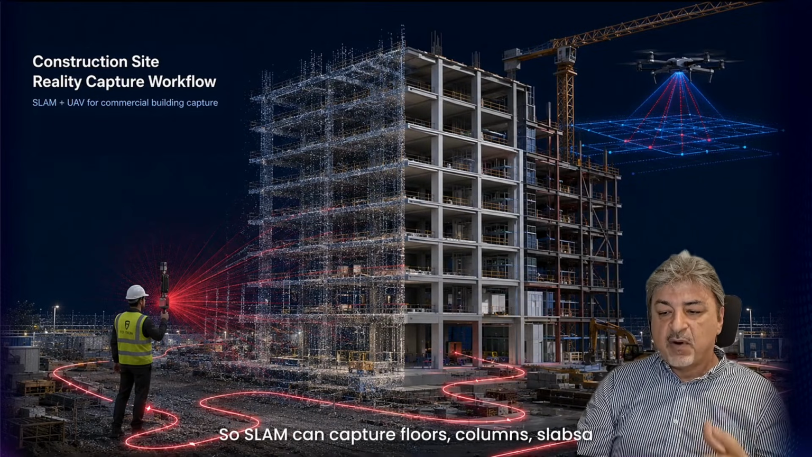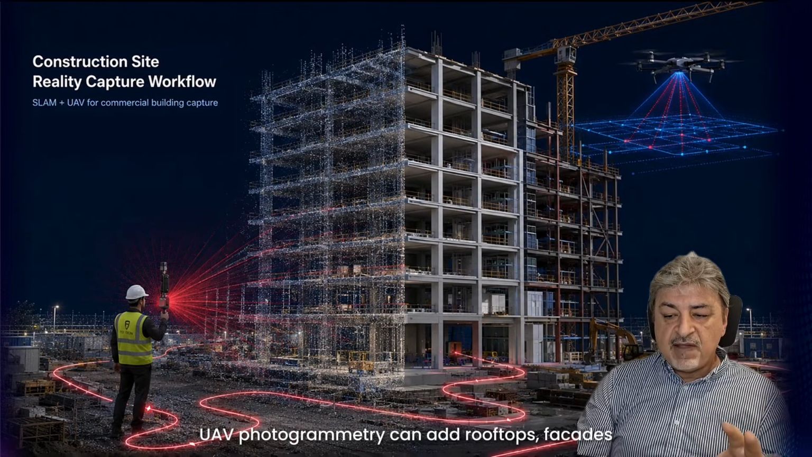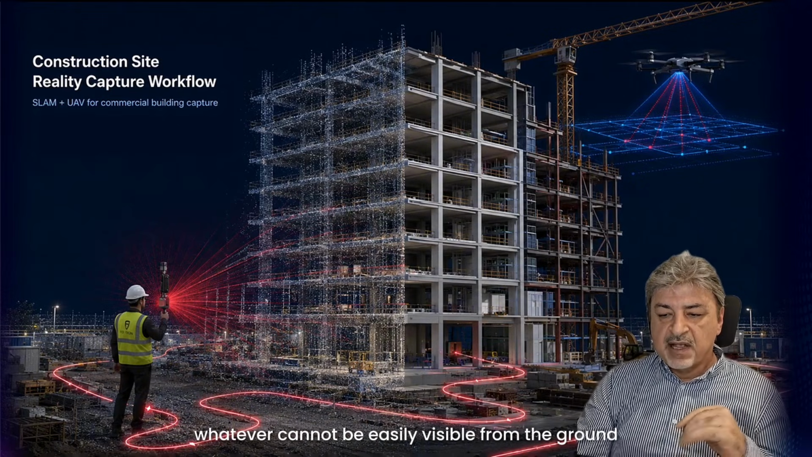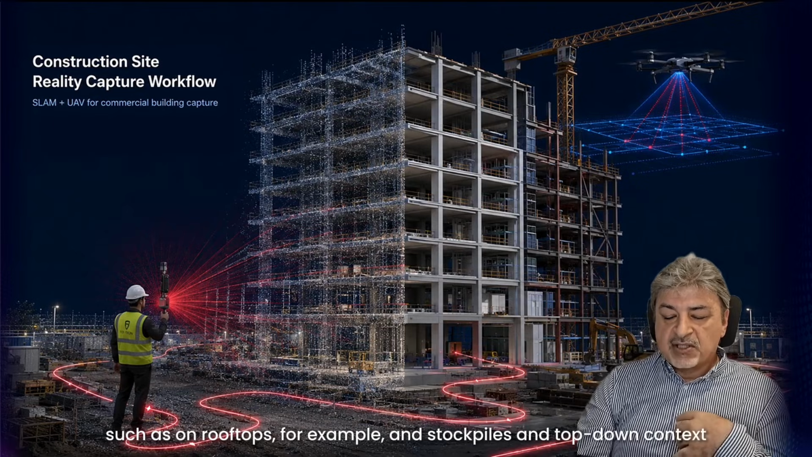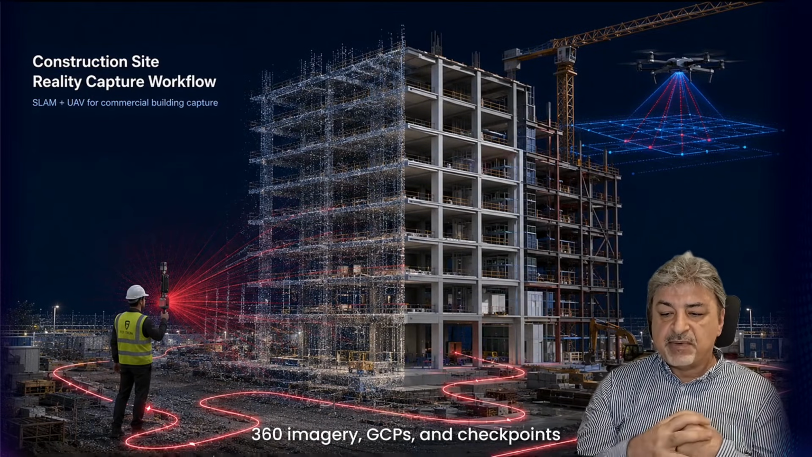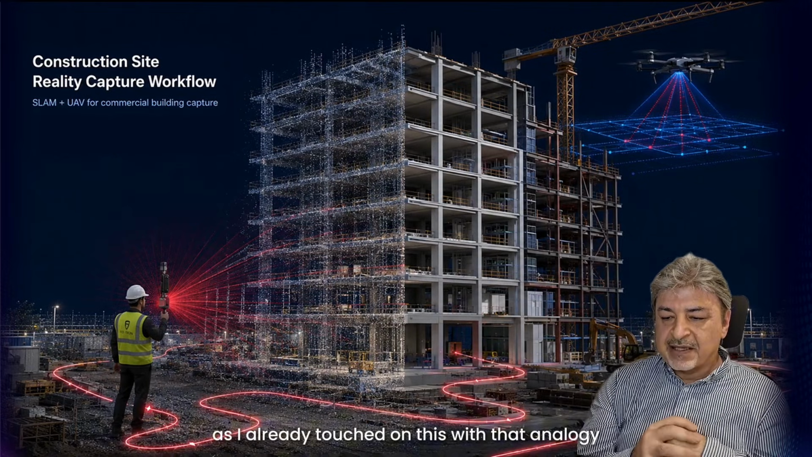So SLAM can capture floors, columns, slabs, stairs, temporary works, some piles, services, and internal areas. UAV photogrammetry can add rooftops, facades, whatever can be easily visible from the air, and stockpiles and top-down context. So from two different perspectives, we can pretty much cover it. SLAM, UAV, GNSS, 360 imagery, GCPs, and checkpoints are all valuable ingredients. But ingredients are not the meal, as I already touched on with that analogy.